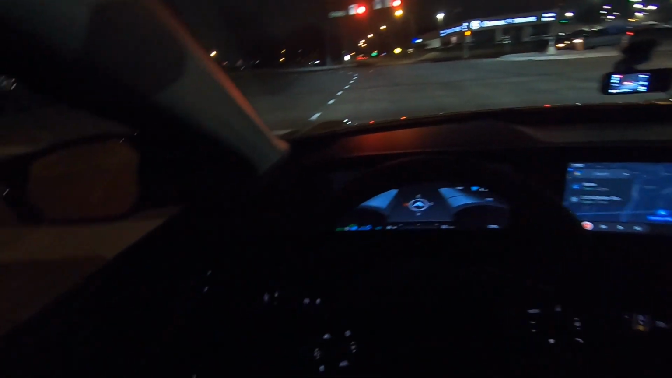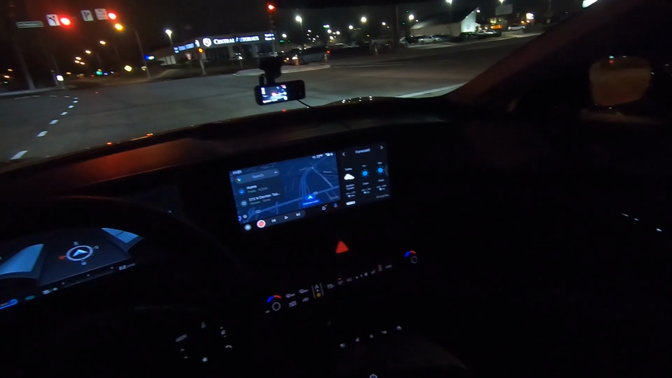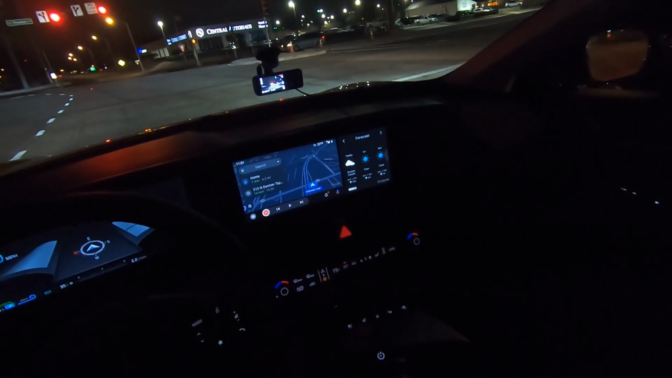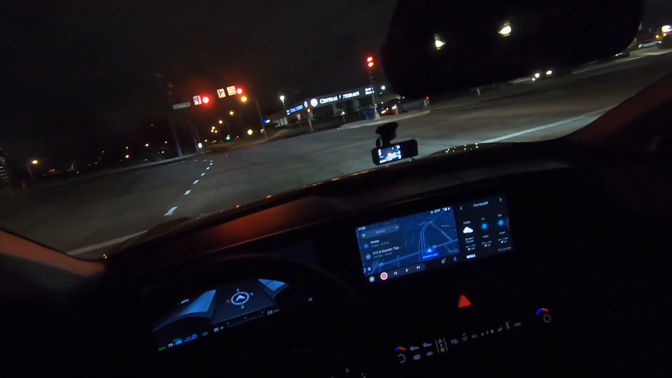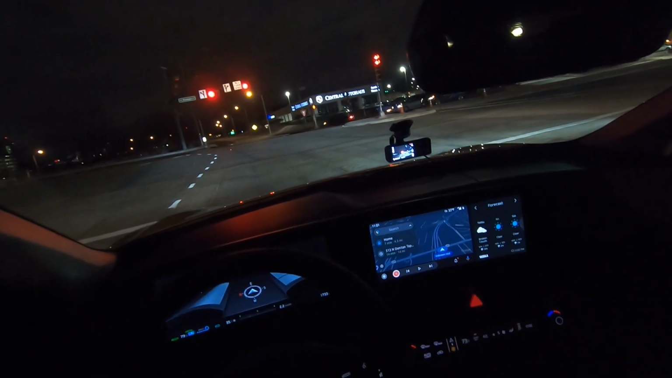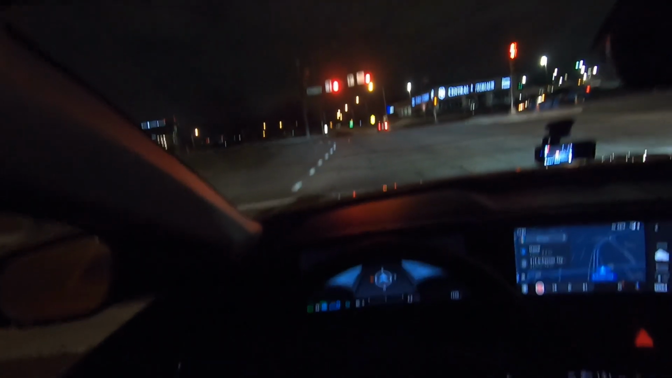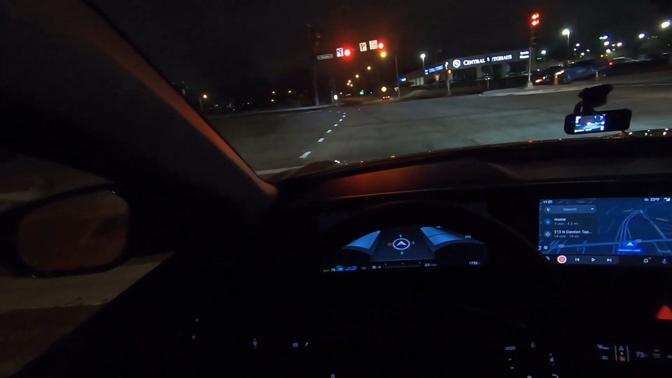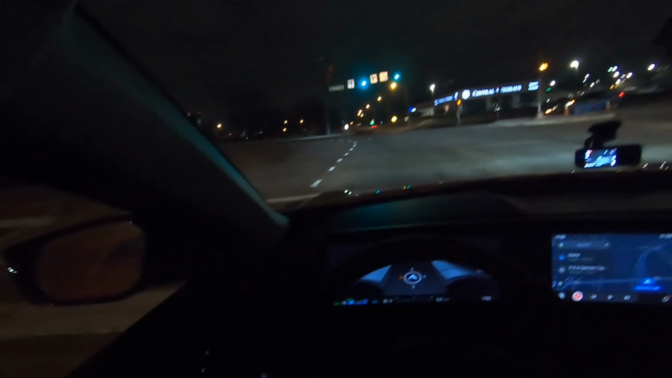I covered some of the steering wheel controls in my interior video, some of the gripes I have, but what else? Sound system is good. I listen to a lot of punk rock, and punk rock, unless you have lossless audio, it doesn't really sound good on anything, but for some reason on this one it definitely sounds more muffled than some others. But now when my daughter and my wife listen to Taylor Swift, it sounds really good, really clear.